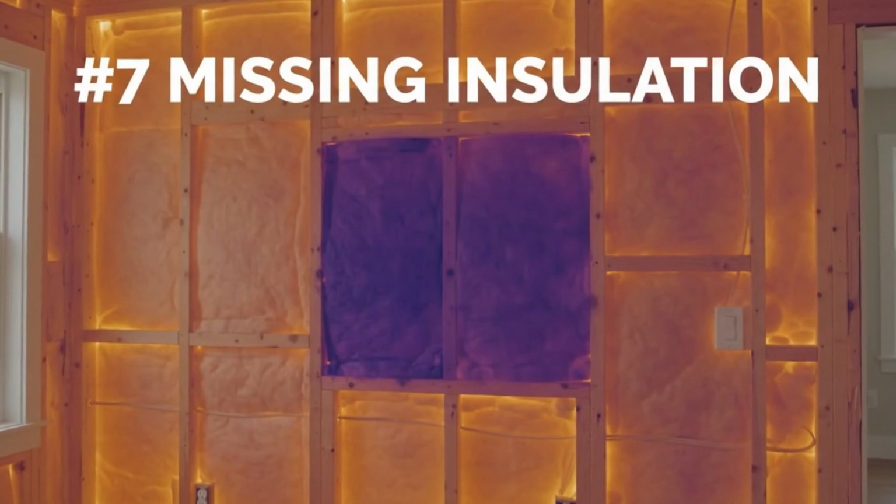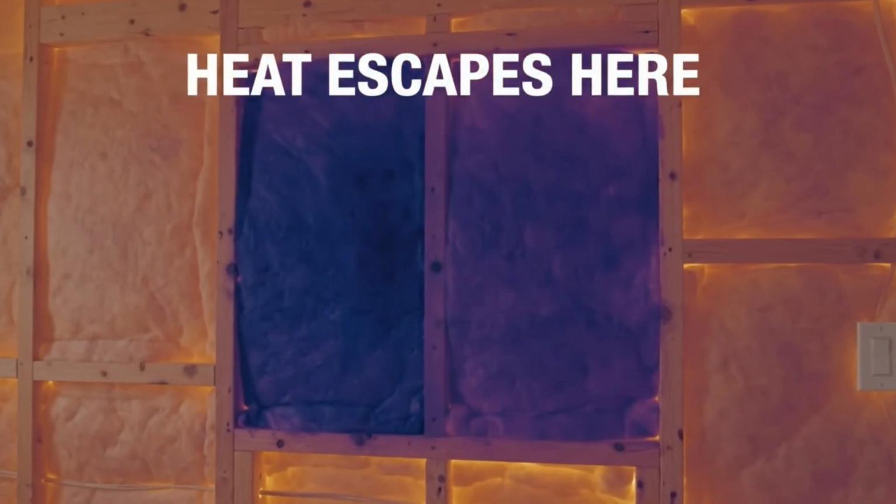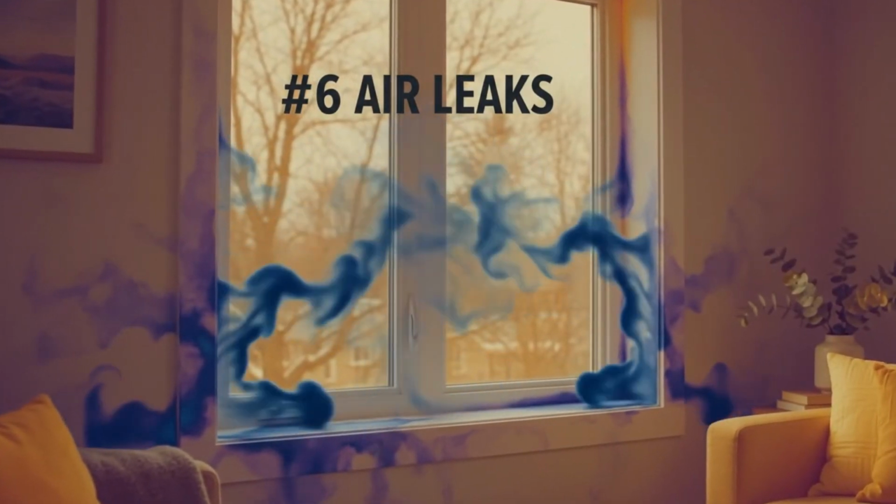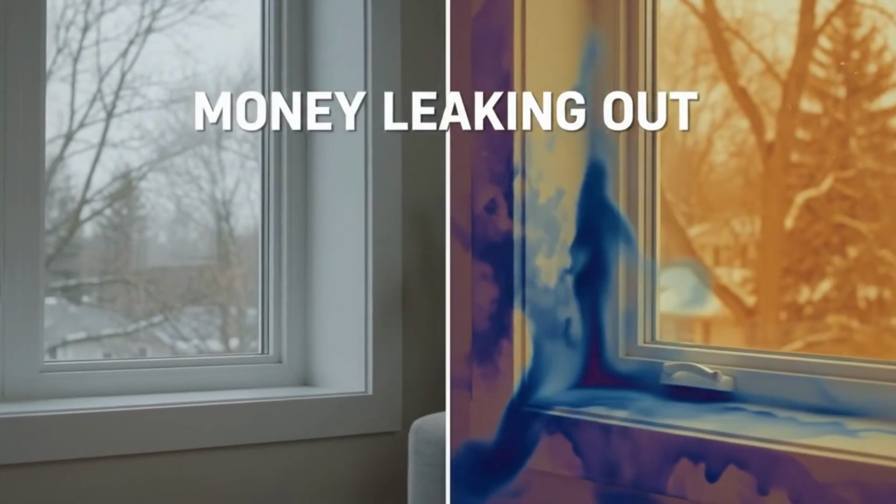Number 7. Missing insulation. A wall can look completely normal while heat is escaping through a poorly insulated area. That can mean higher heating and cooling bills. Number 6. Hidden air leaks. A thermal camera can make drafts around windows and doors much easier to spot. Seal these areas, and you may cut wasted heating and cooling.